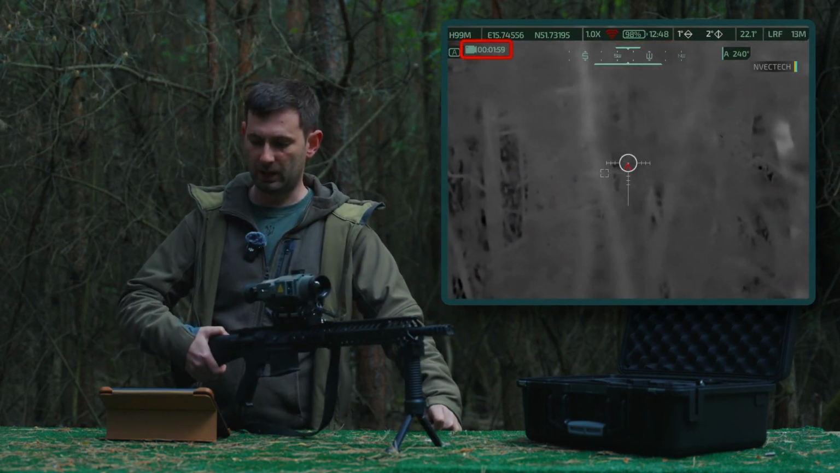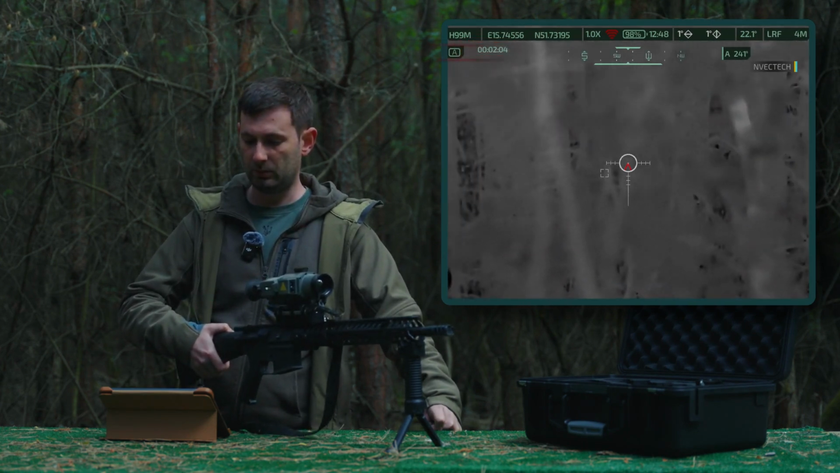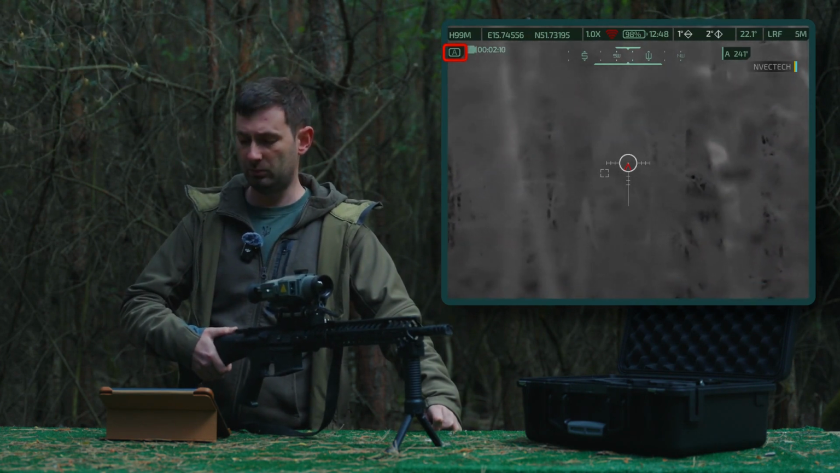Next, on the left side, I enabled video recording, so you can see that I'm recording. And then on the left side, this is the zeroing profile. This feature wasn't there before. We added it.